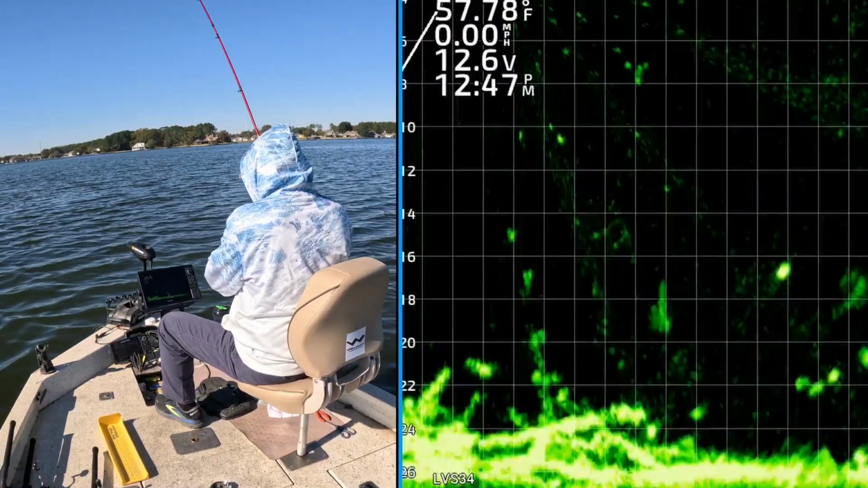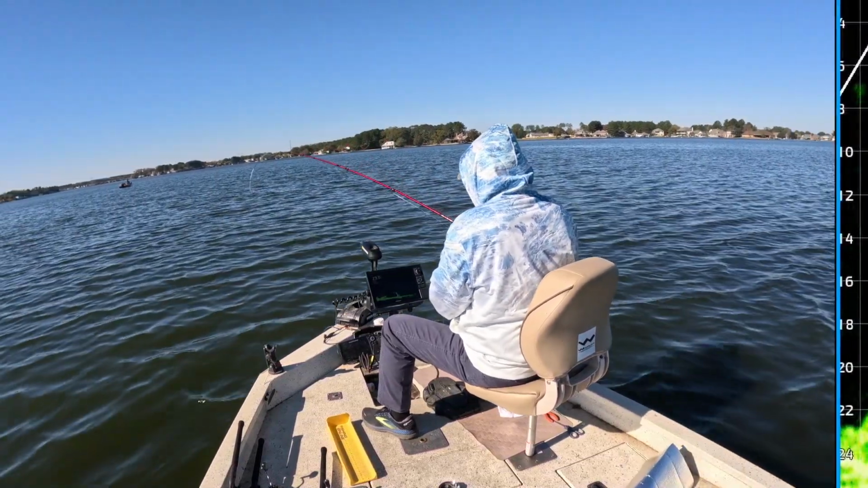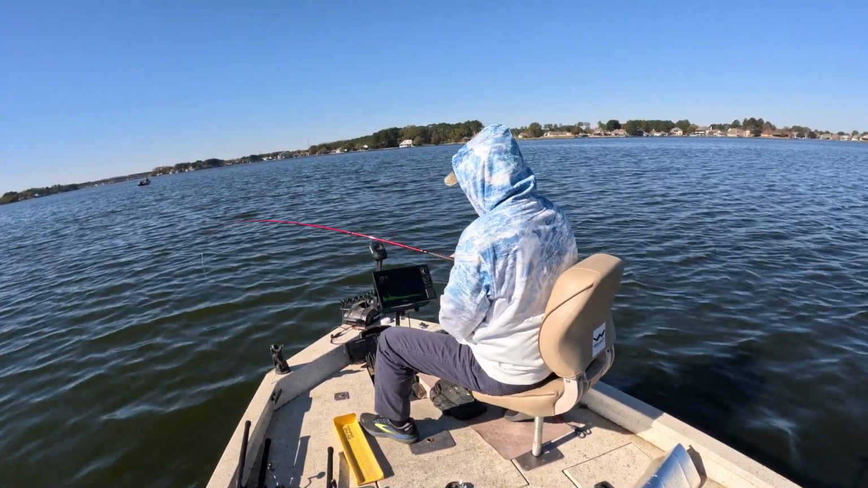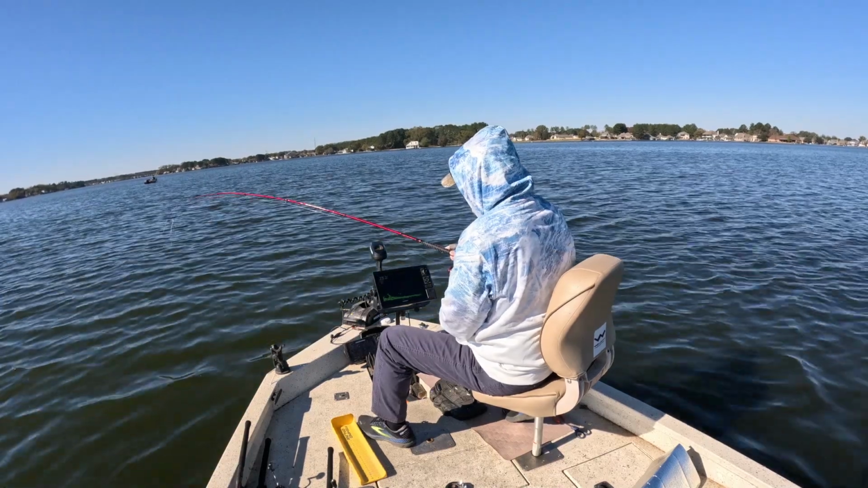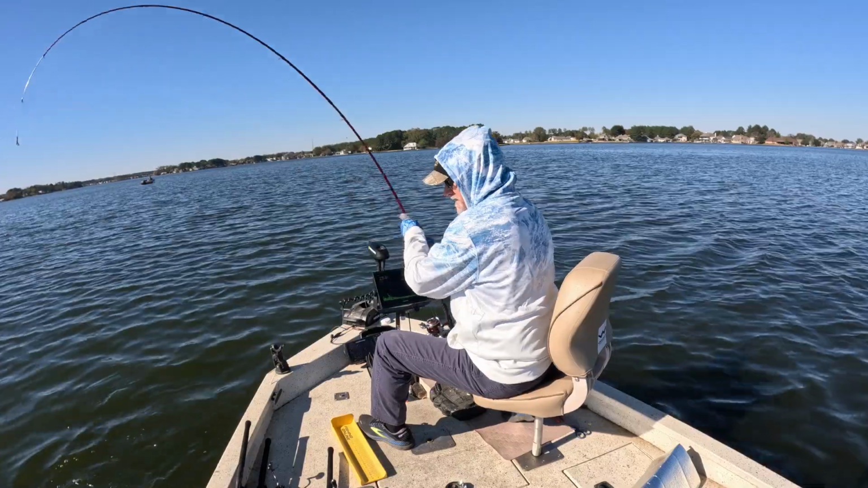Got that one. Swimming right on top of him. I thought that was a freaking log, man. Hope that's a crappie. It is. Yeah, buddy. Get up here, man.